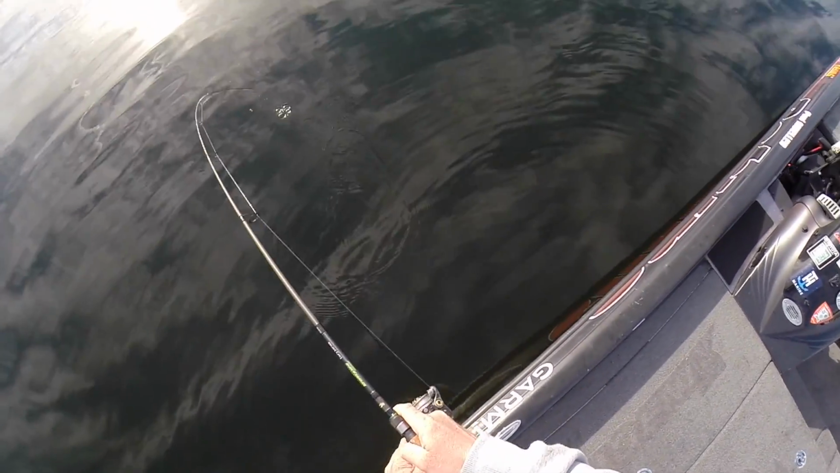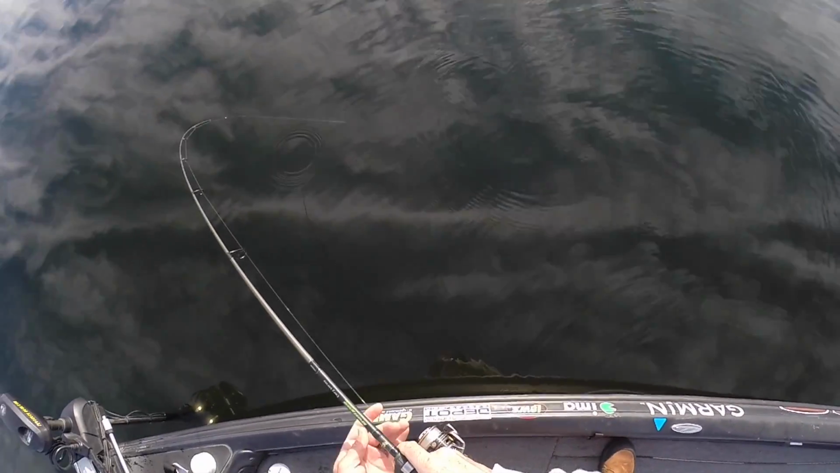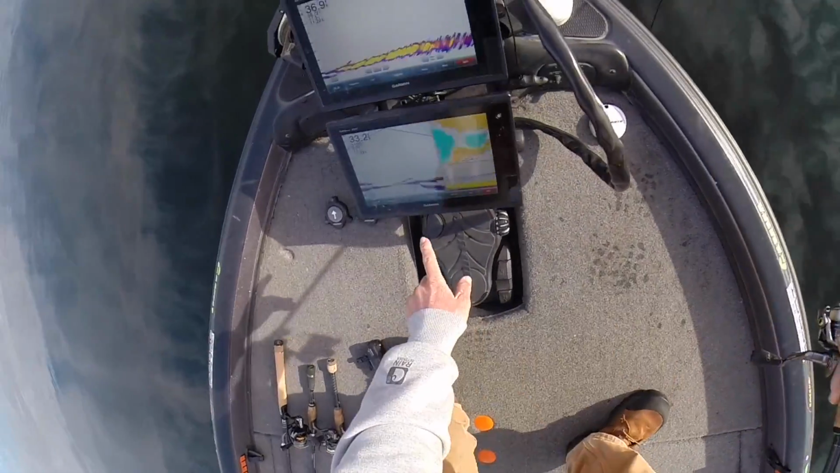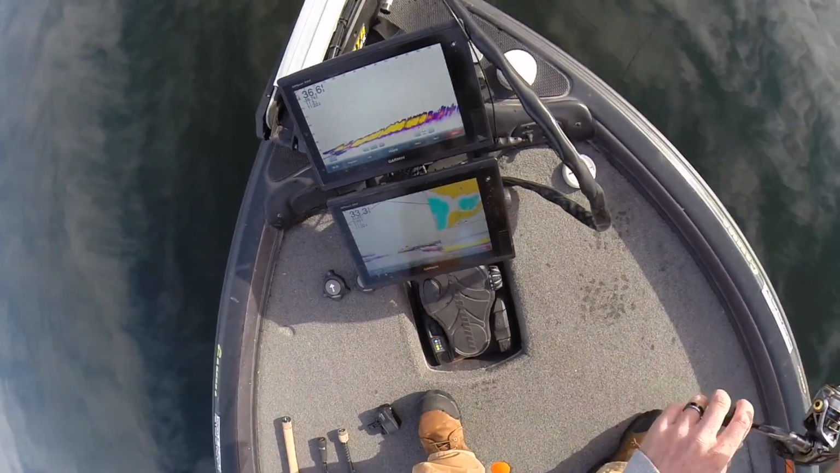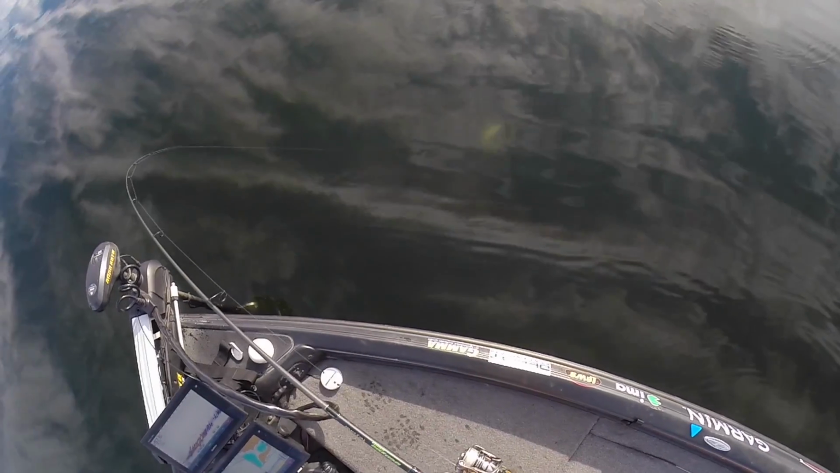That fish came out of nowhere. That was really cool, and I think it's a better fish too. Make sure my drag is a little loose. And now there's several of them down there. The fish came out of nowhere. That was unbelievable. Big fish too.